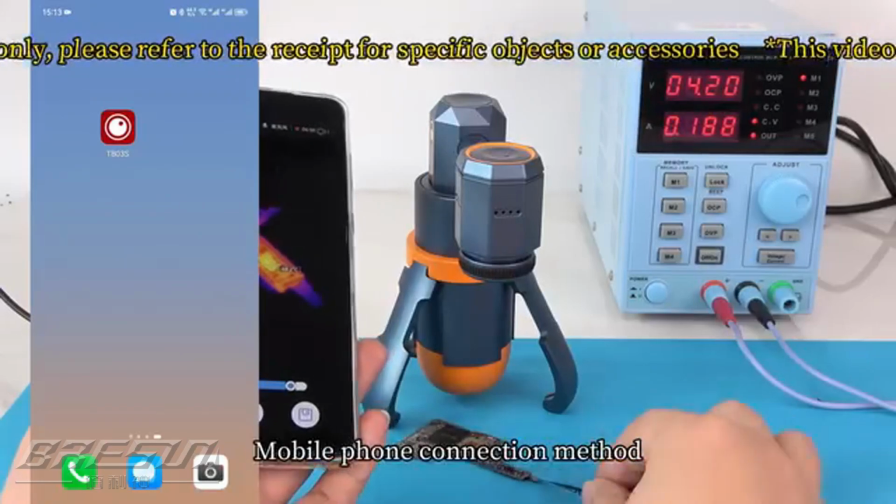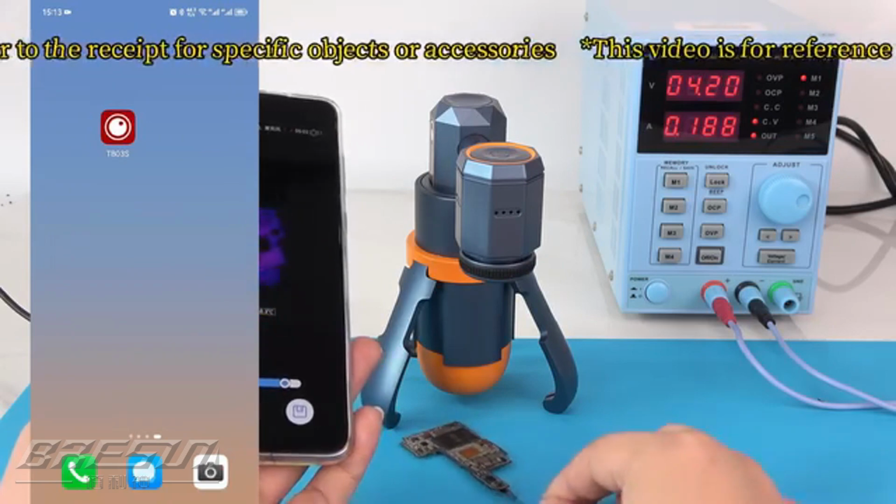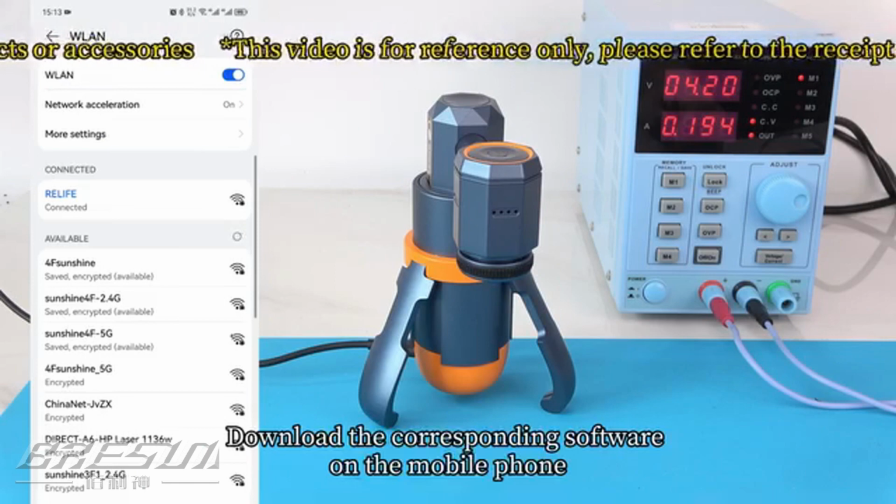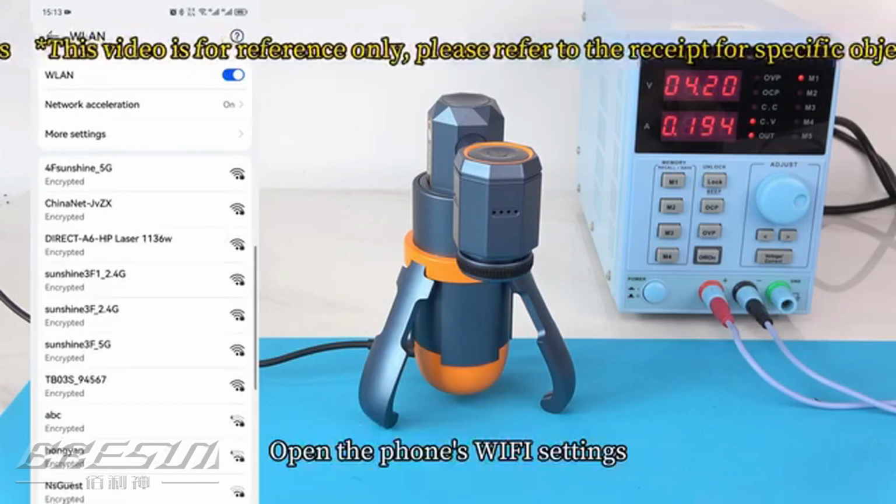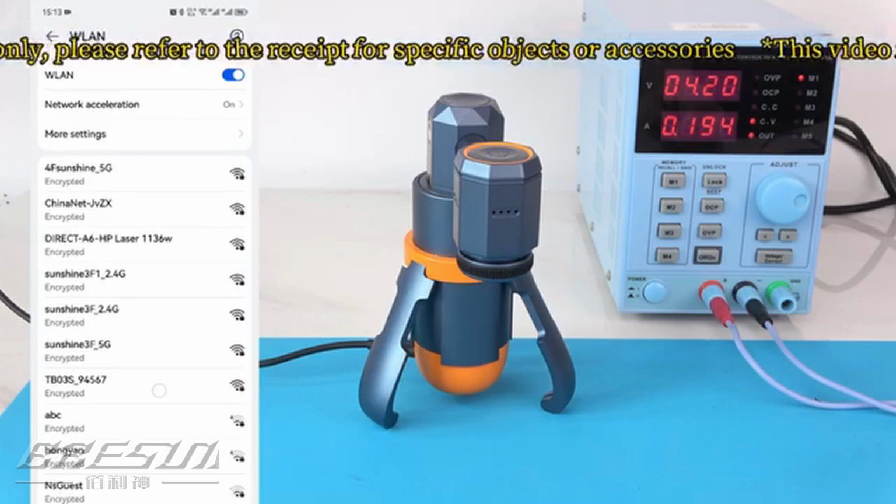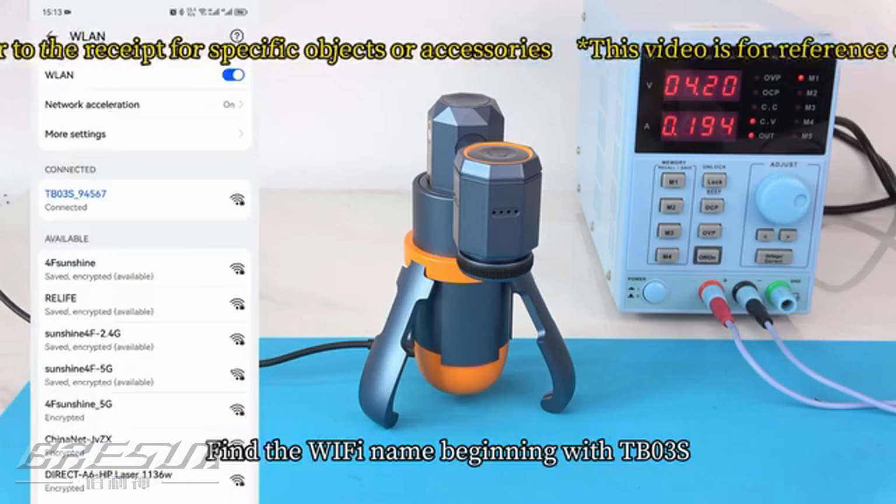Mobile phone connection method. Connect the machine to the power supply. Download the corresponding software on the mobile phone. Open the phone's Wi-Fi settings. Find the Wi-Fi name beginning with TB-03S.